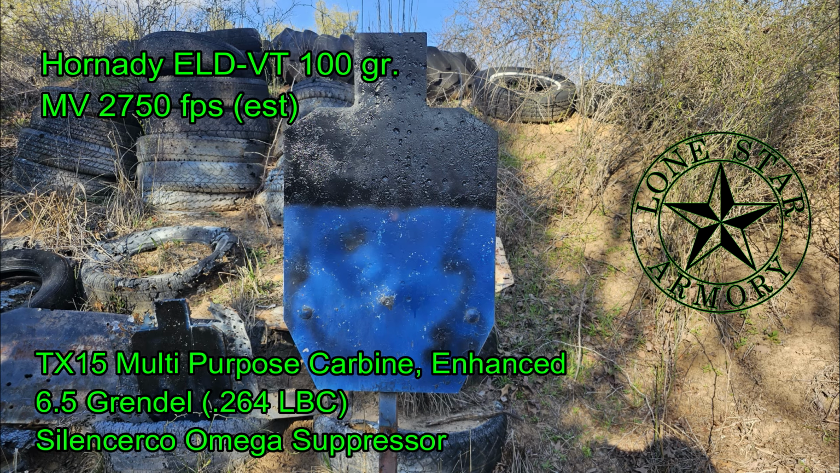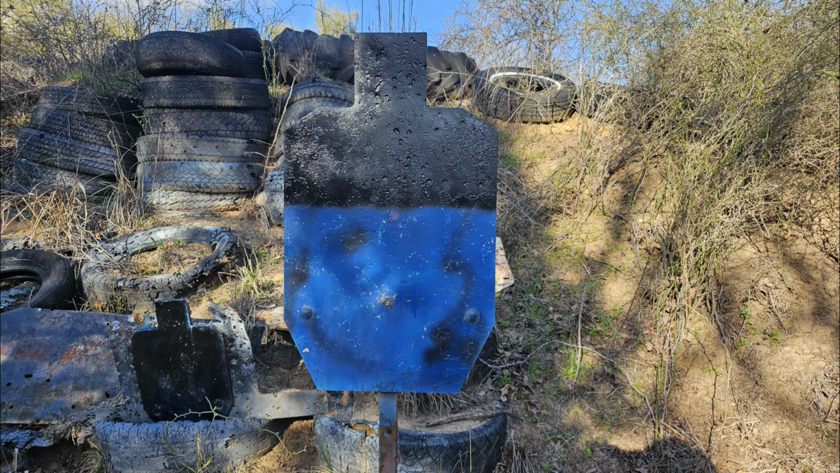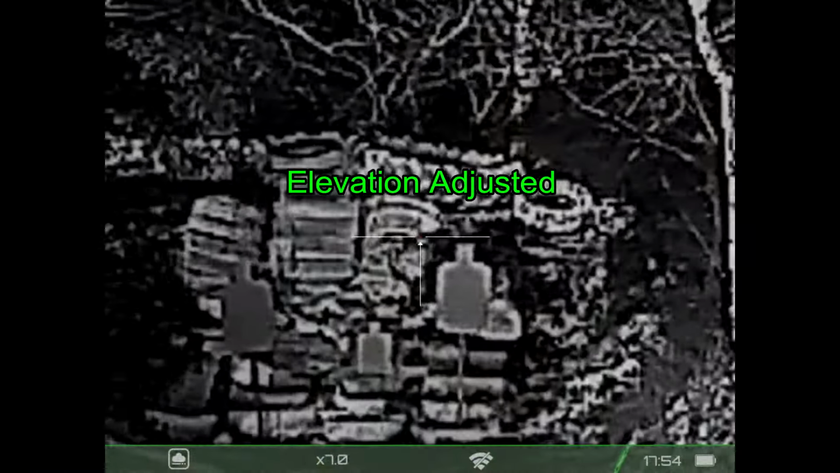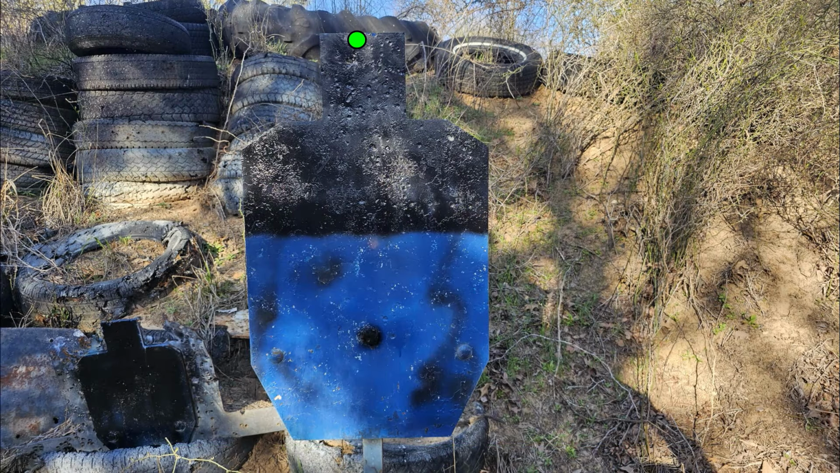These are brand new from Hornady, and it's going to be shooting through my TX15 multi-purpose carbine enhanced from Lone Star Armory. So not only new ammunition, but I put the scope on a different rifle. The green dot is the point of aim, the red dot is the point of impact. Windage looks perfect, so I'm going to aim at the very top edge of my target, see where it impacts. So there's the point of aim. There's the point of impact. That looks good. I'm ready to go hunt.